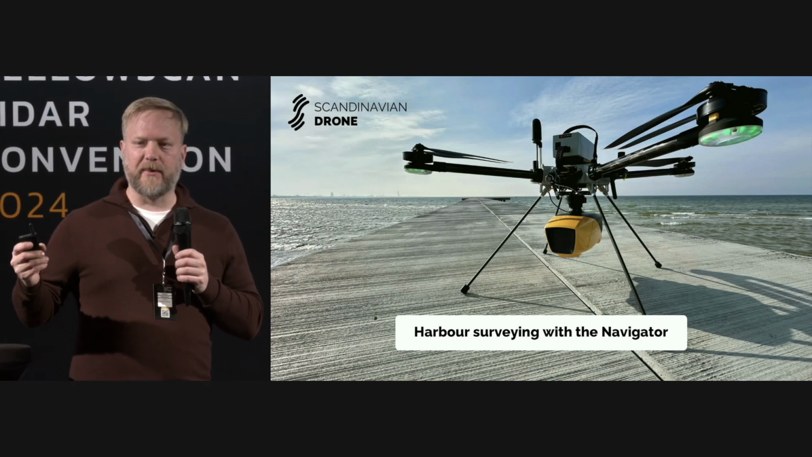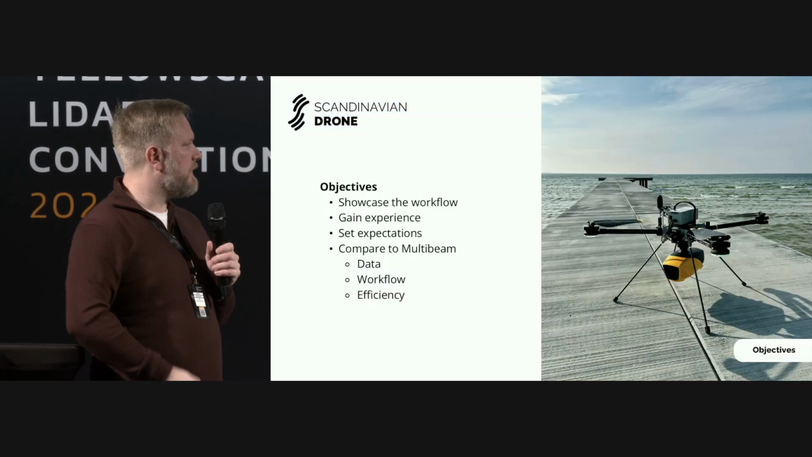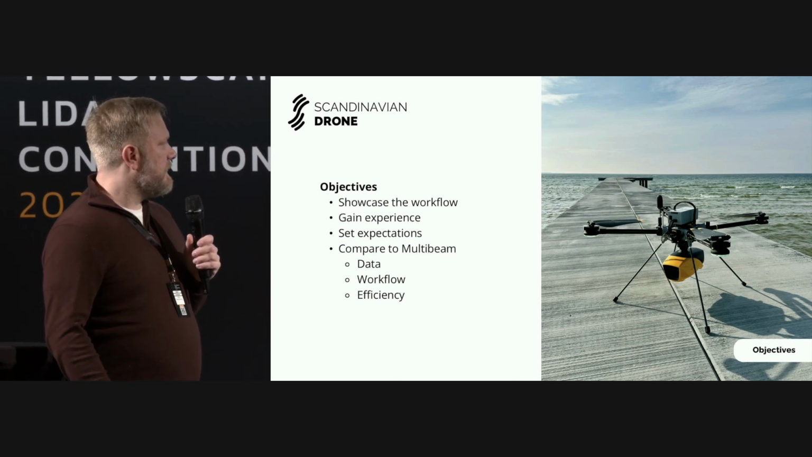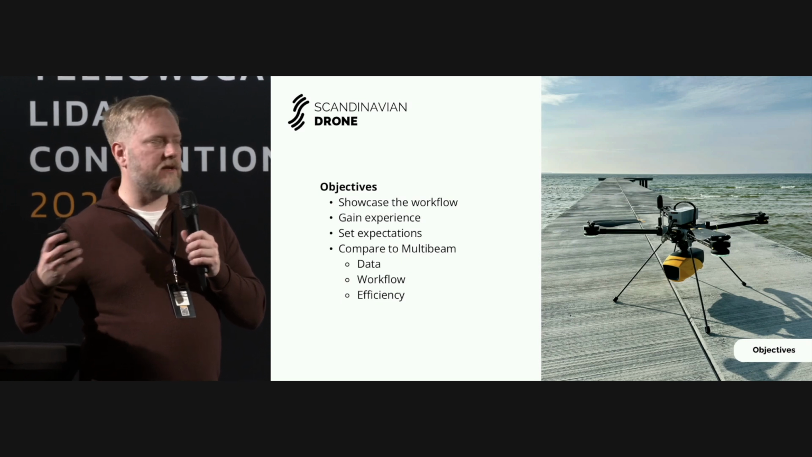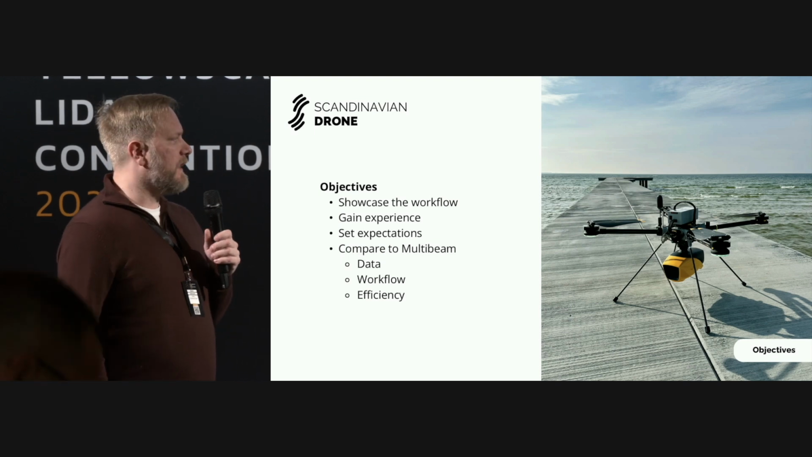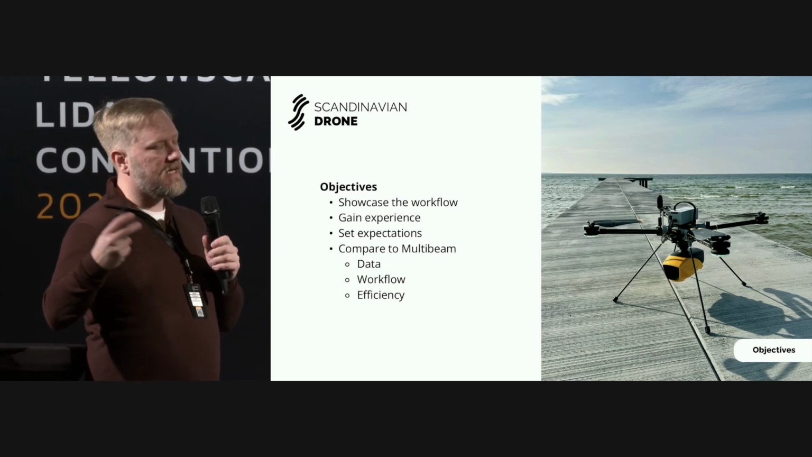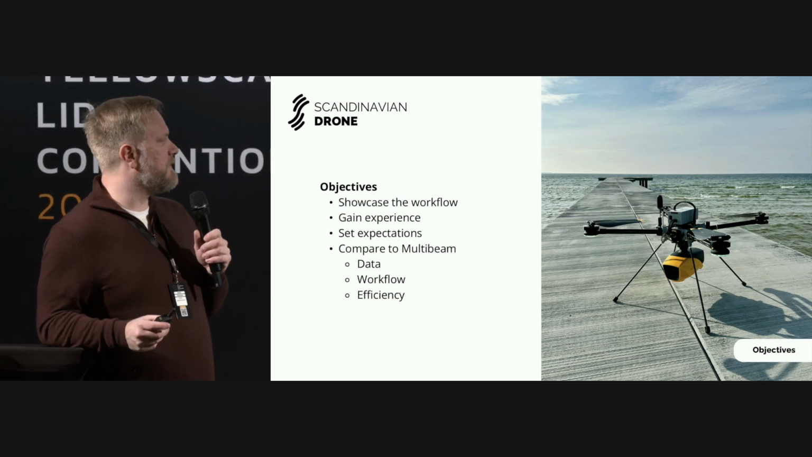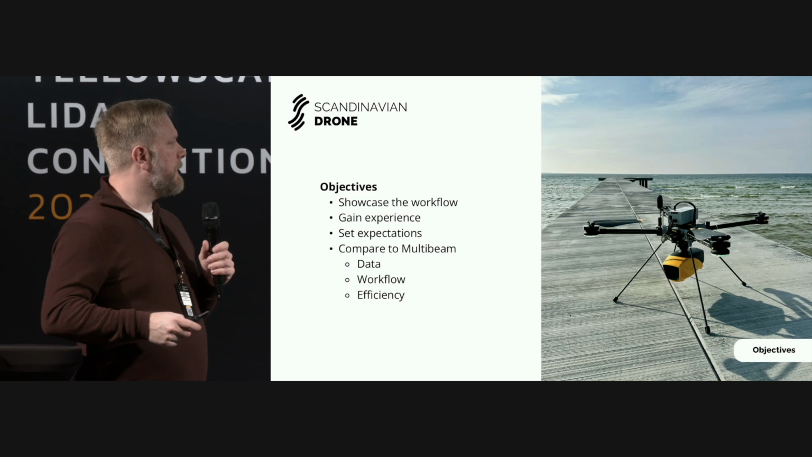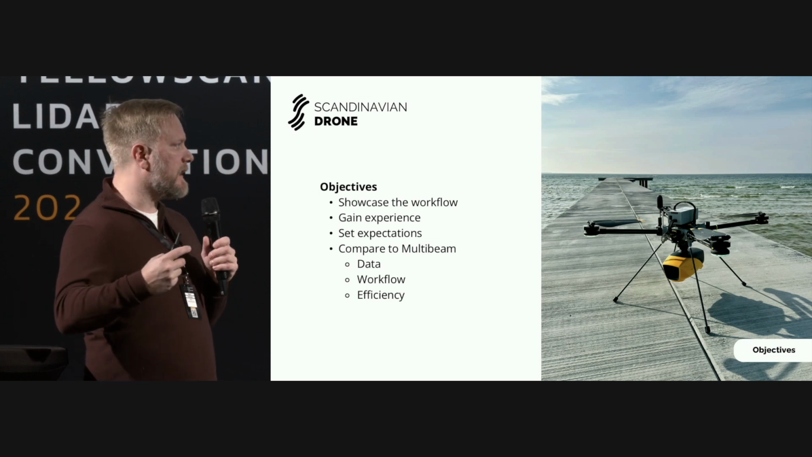So I'll speak a little bit about what we did and what the basic objectives of the demo days and this opportunity were. In general, not everyone, but quite a few know the workflow of a YellowScan system, and with the Navigator we're very familiar with it already as a YellowScan dealer. But one of the objectives with this opportunity was to basically show the workflow. How do you collect data? How do you process the data? And all of this.